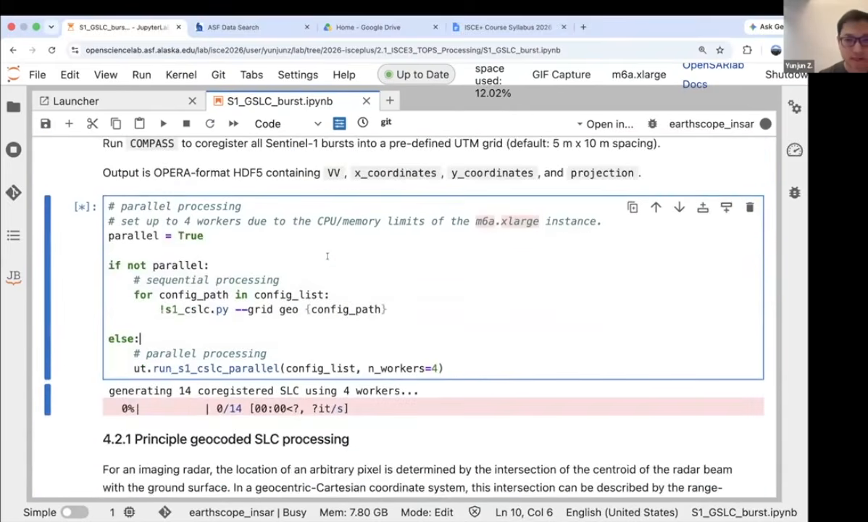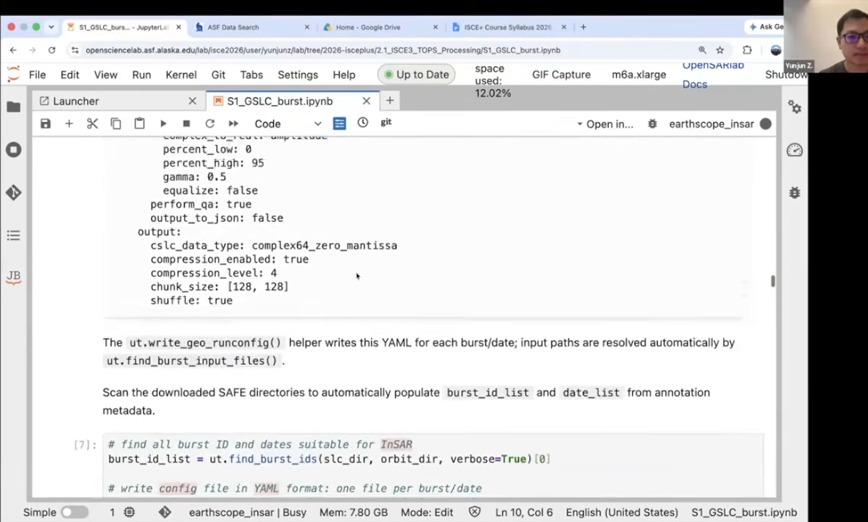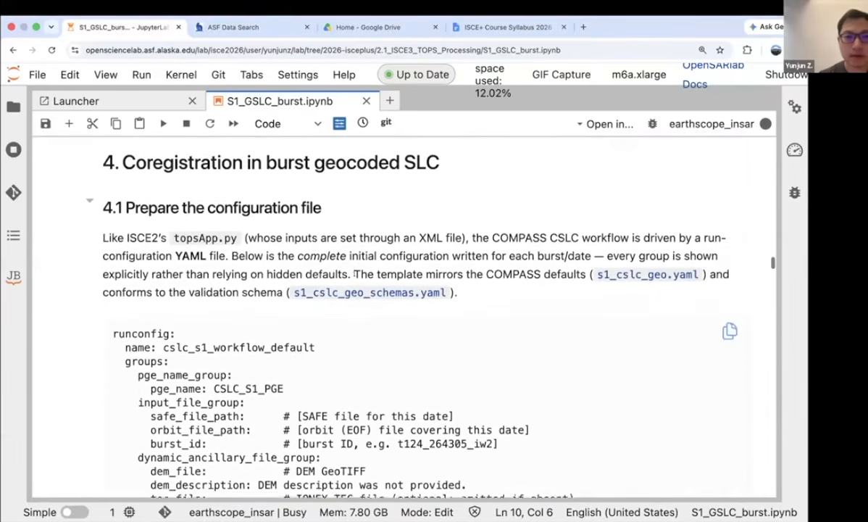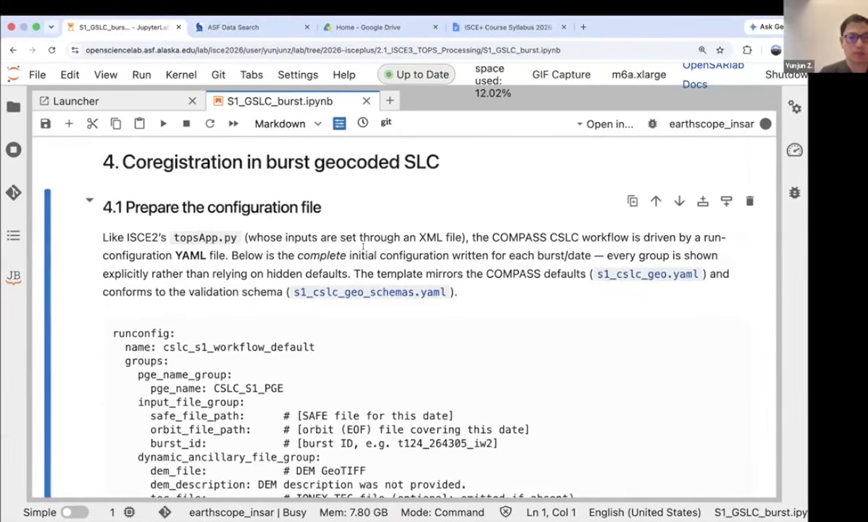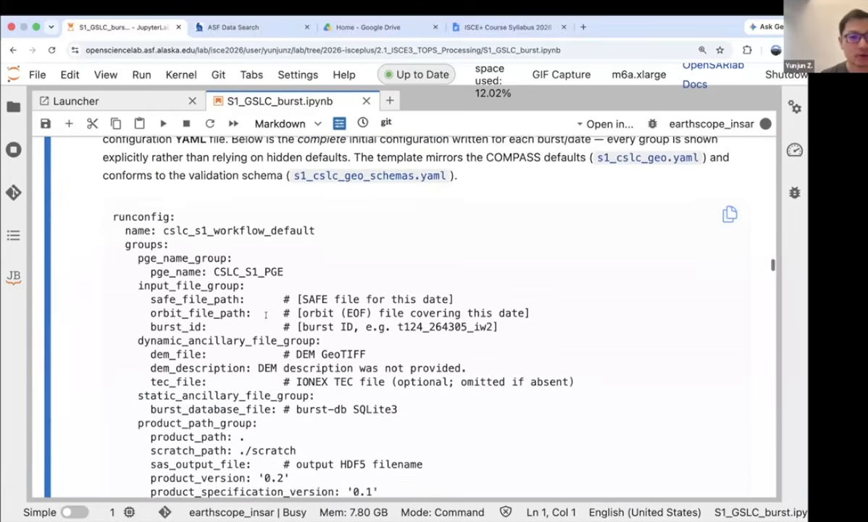Since that is running, let's go up to explain what we're doing. Here we're using COMPASS. This is similar to ISCE2's topsApp.py. In ISCE2 we do the configuration in an XML format file, but in COMPASS we're using YAML instead, which to me is more user friendly. And below is a complete form of that configuration file, and let's go through that.